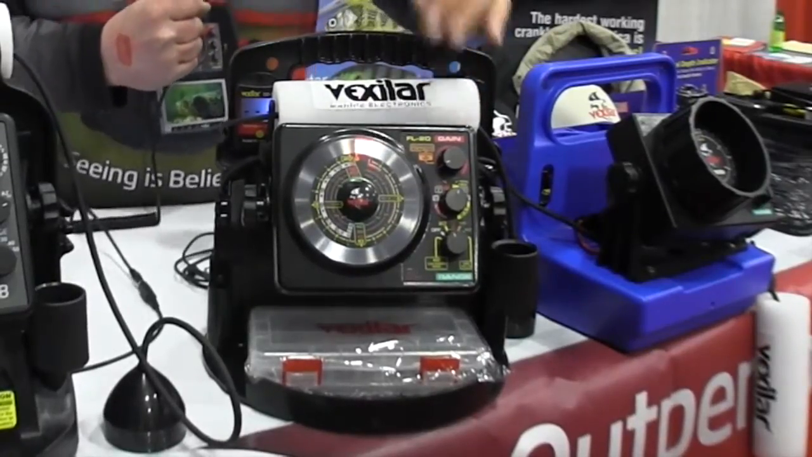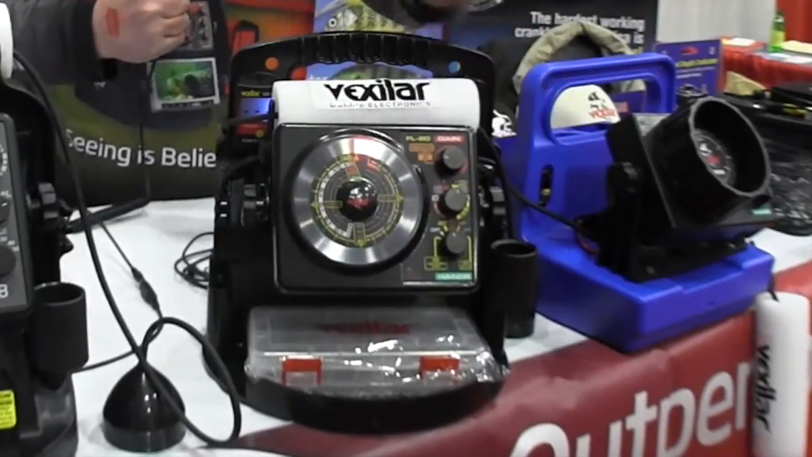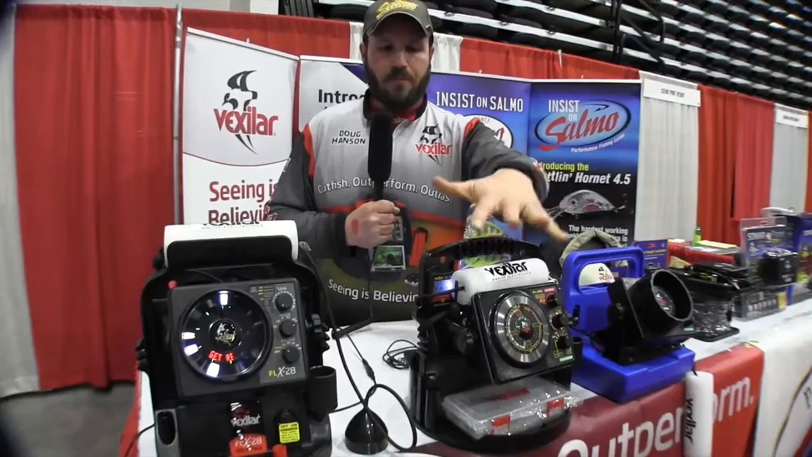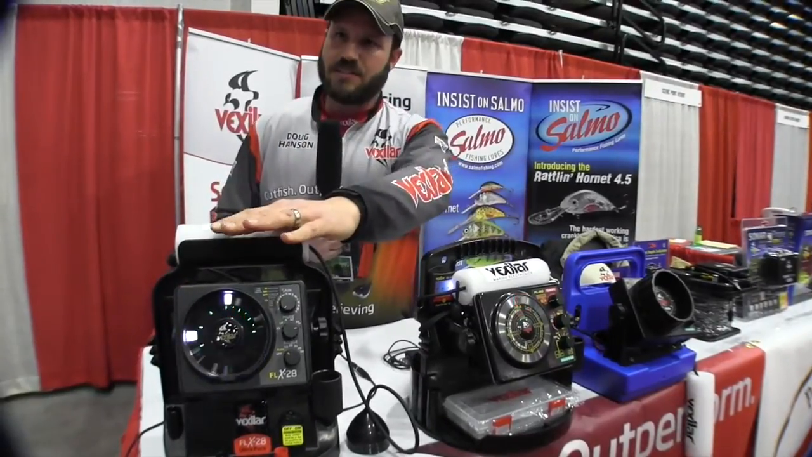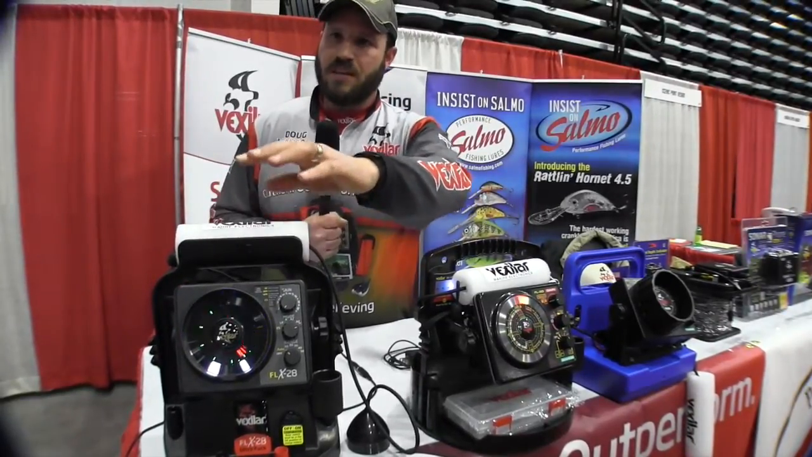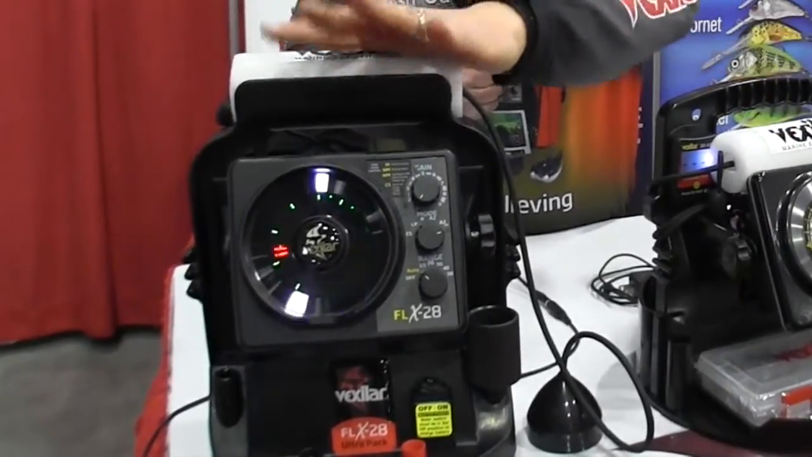Here comes this fish to bite. You don't want to turn your gain up a lot and turn your jig into a big red line. This is the 20, this is the 28. This is our new unit that's on the market this year. This all is digital data transfer. These are analog systems. This is all digital.